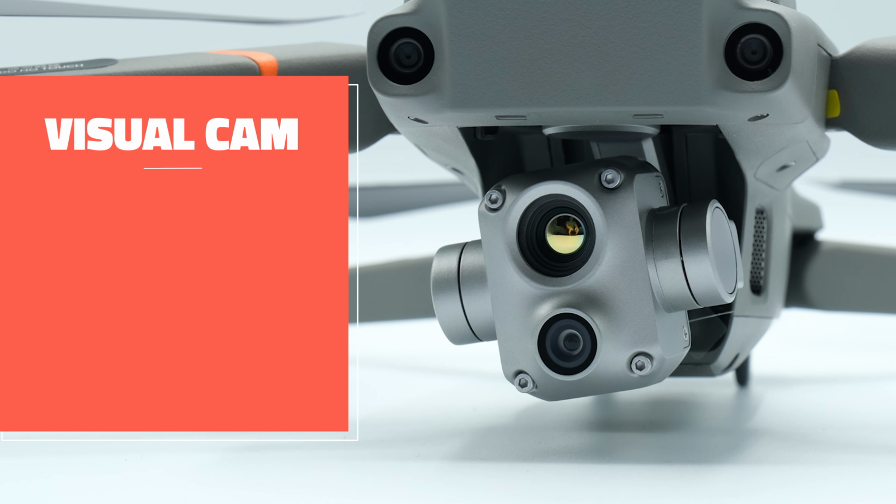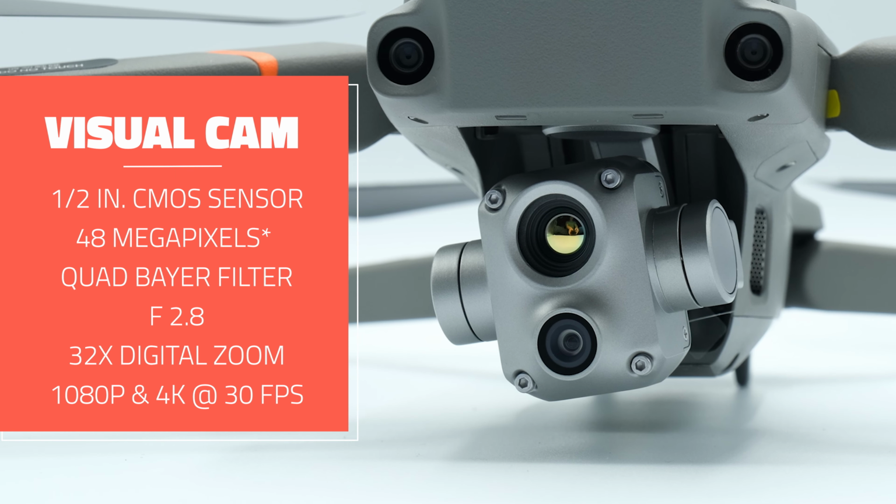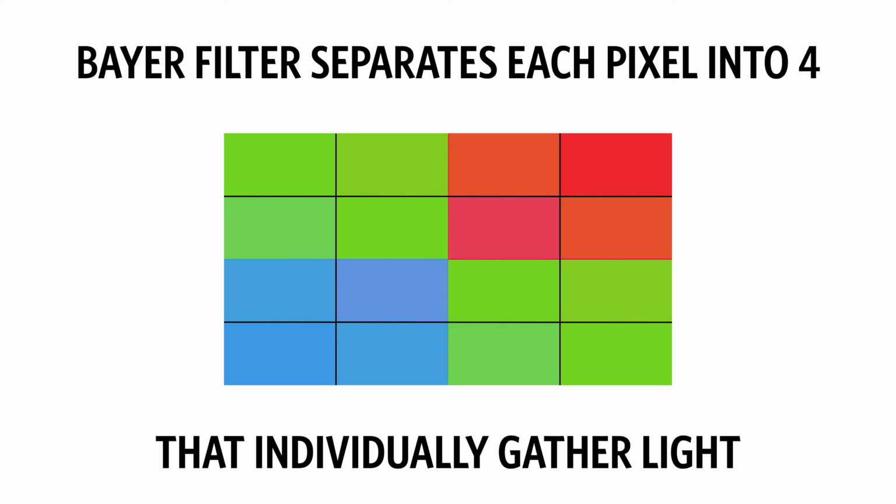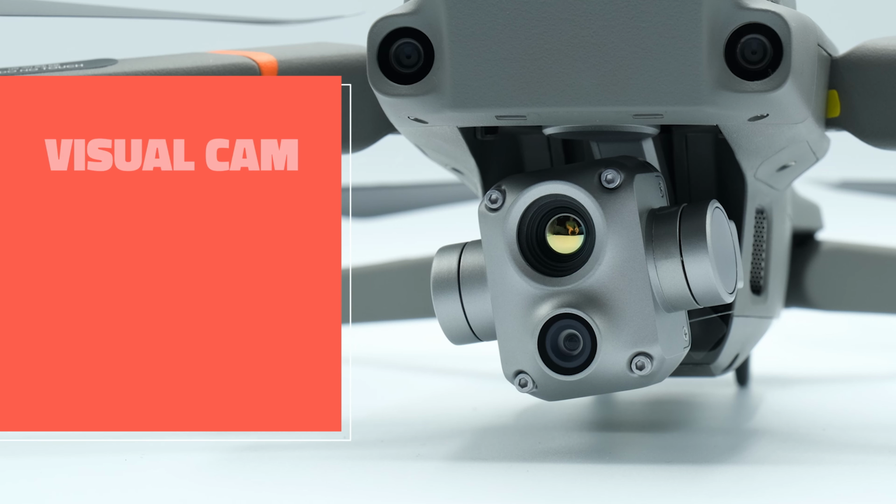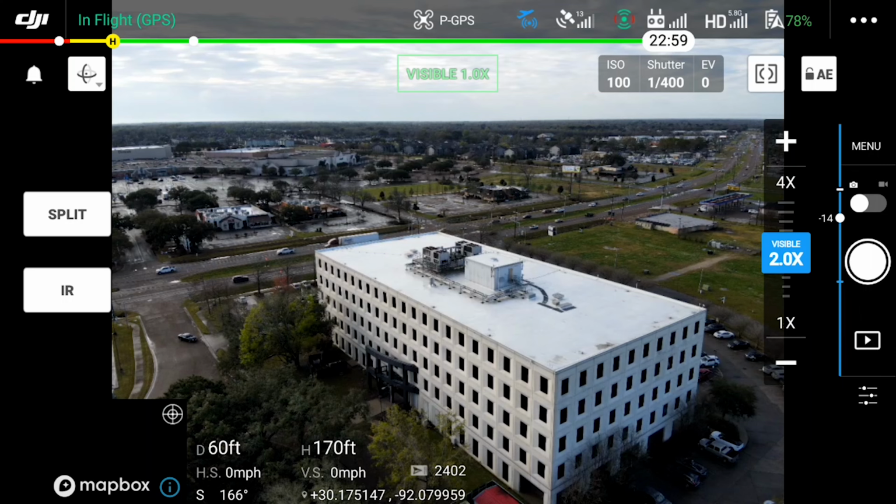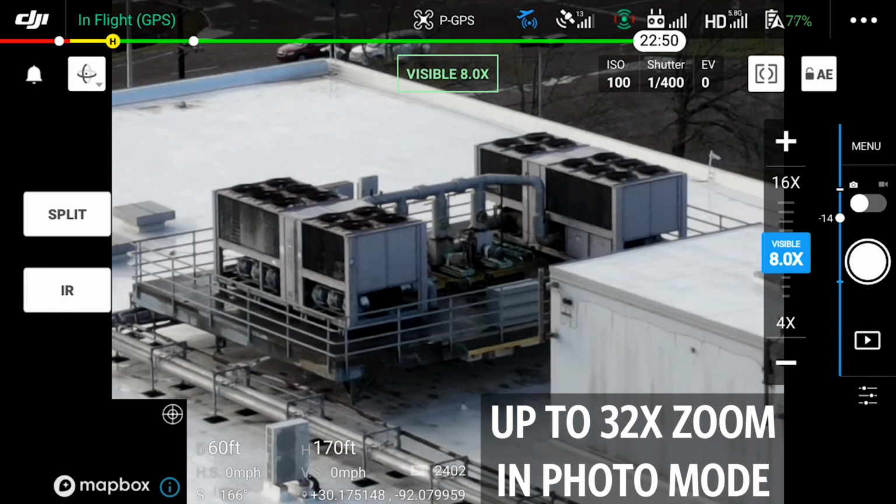So this camera has a 1/2 inch CMOS sensor. The quality it provides is more comparable to a 12 megapixel camera that, thanks to something called a quad Bayer filter, can create 48 megapixel images. To keep the concept simple, the Bayer filter separates each pixel into 4 sections that individually gather light and when added together create a 48 megapixel image. The quality is still great, but it equates more to a 12 megapixel camera quality than a true 48 megapixel camera. When shooting in photo mode, you've got up to a 32 times zoom to work with.